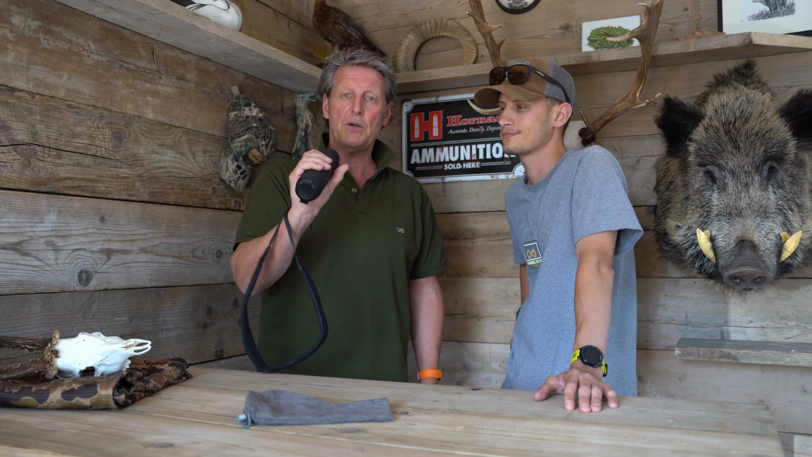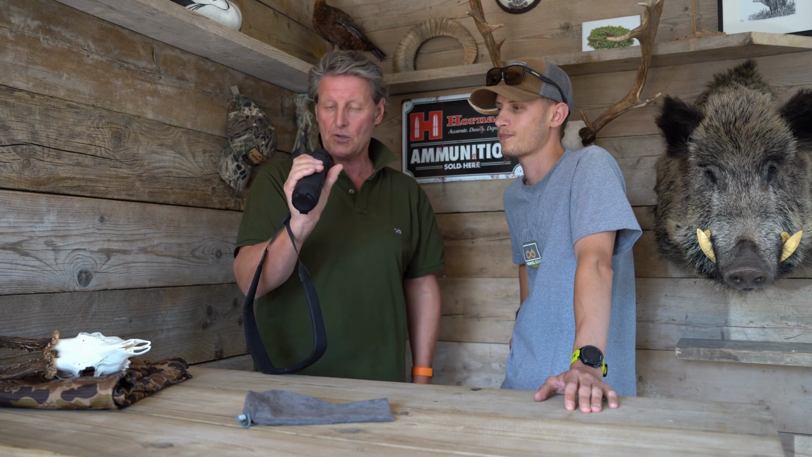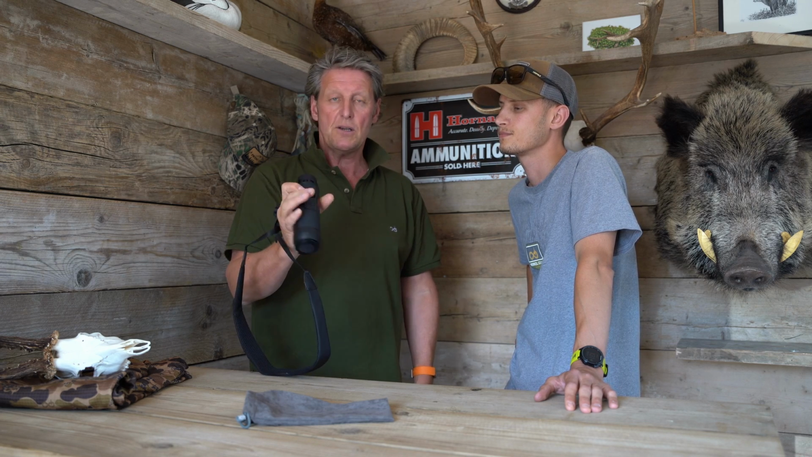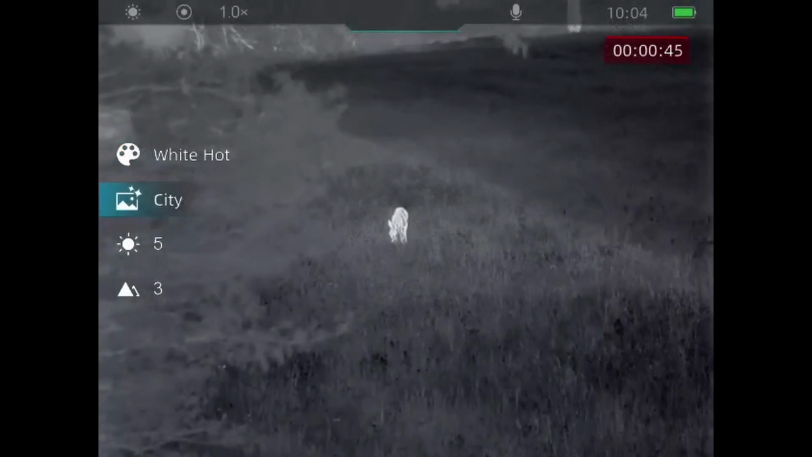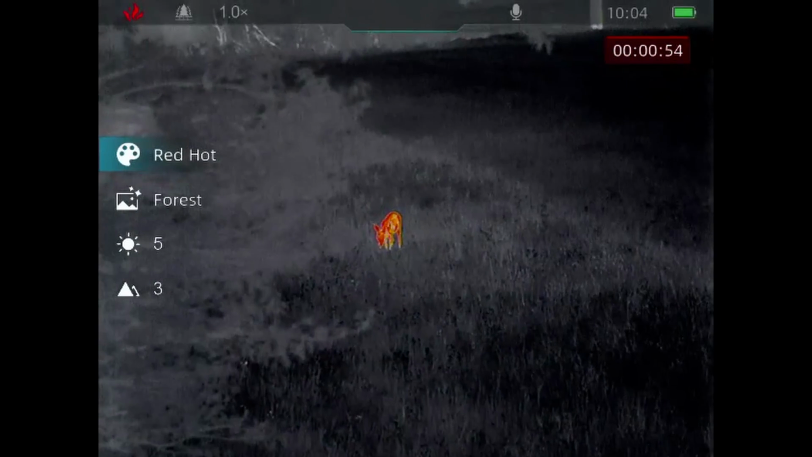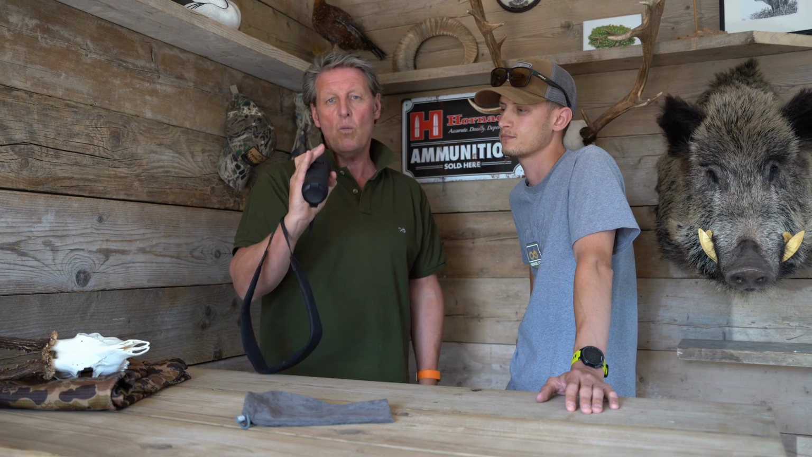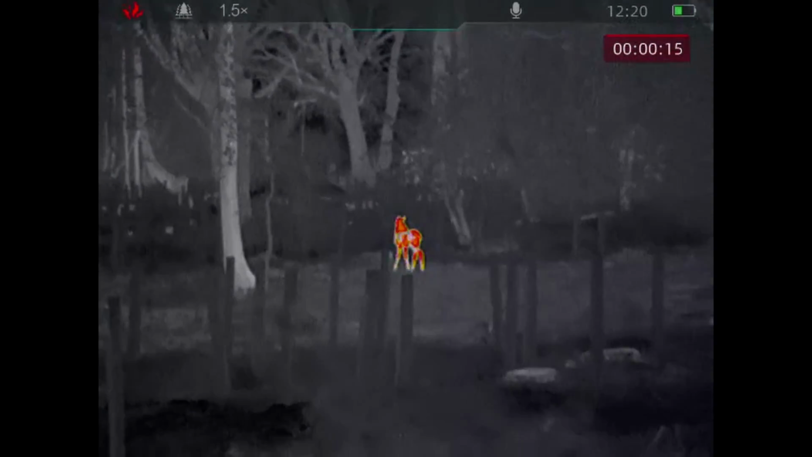It's very easy to put into standby mode. You just close that up, and the screen asks you to press either that button or the wheel, and that puts it into a pause mode, so you can conserve your battery between fields or woods. It's got four colourways: white hot, red hot, black hot and rainbow. I prefer the white hot myself, or I've used the red hot quite a bit, and I use it on 1 to 1.5 magnification, which is my standard procedure.